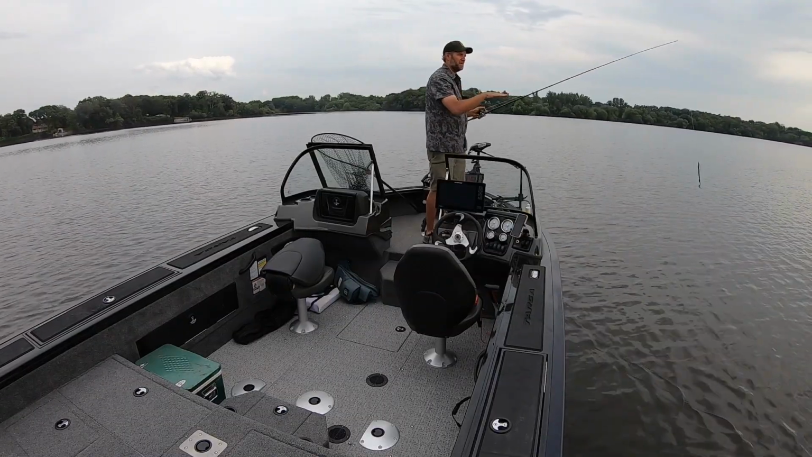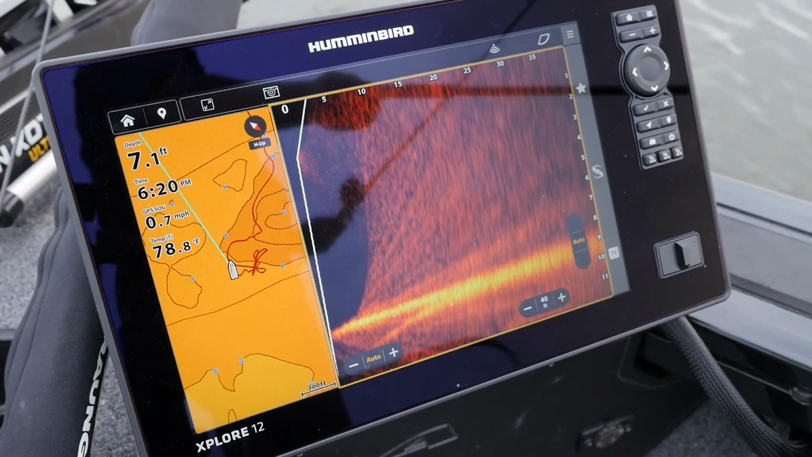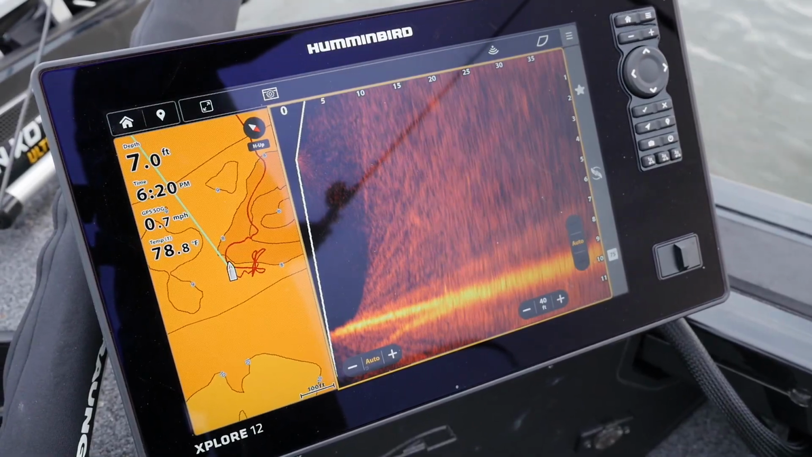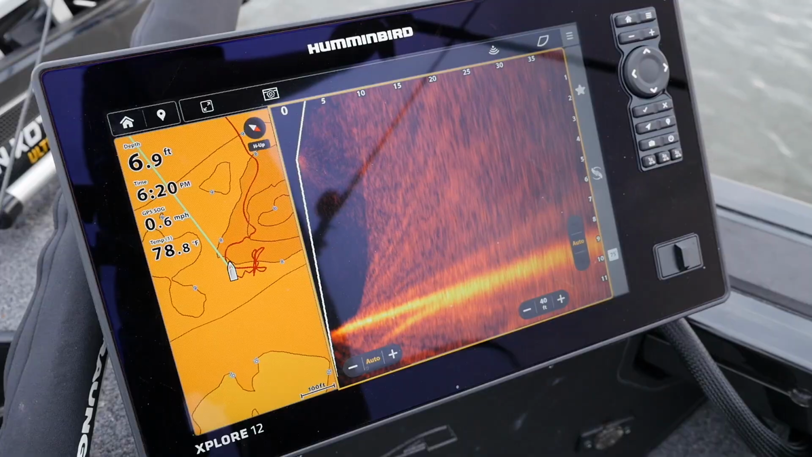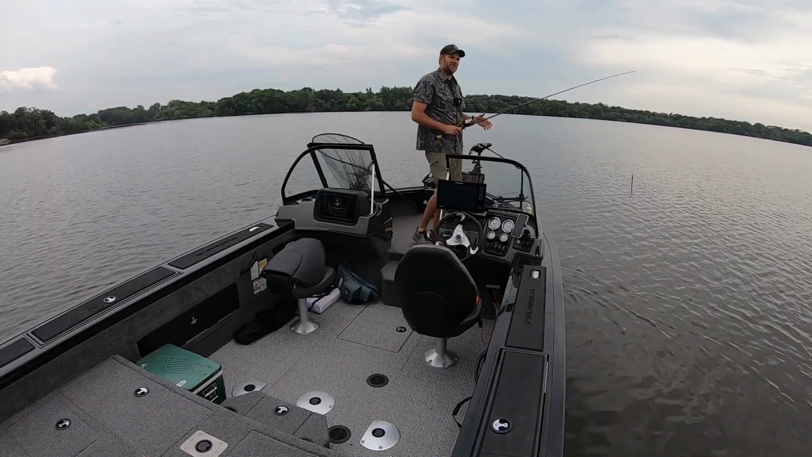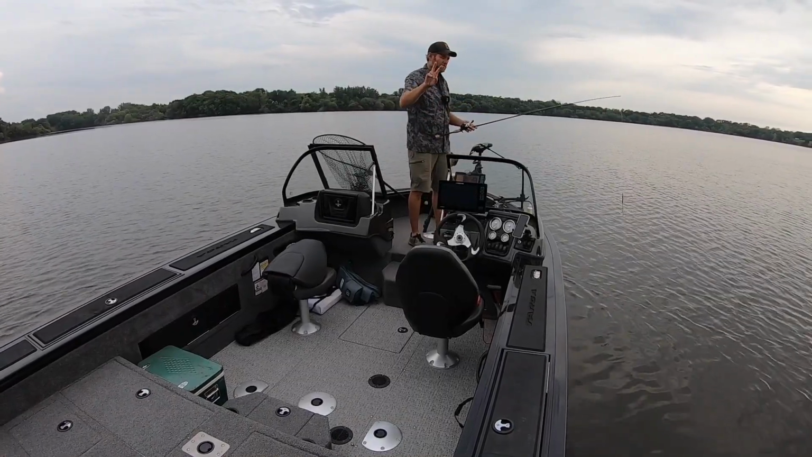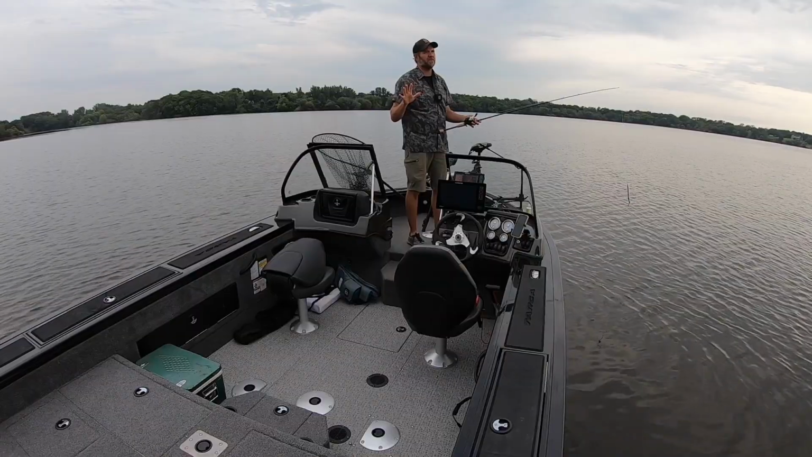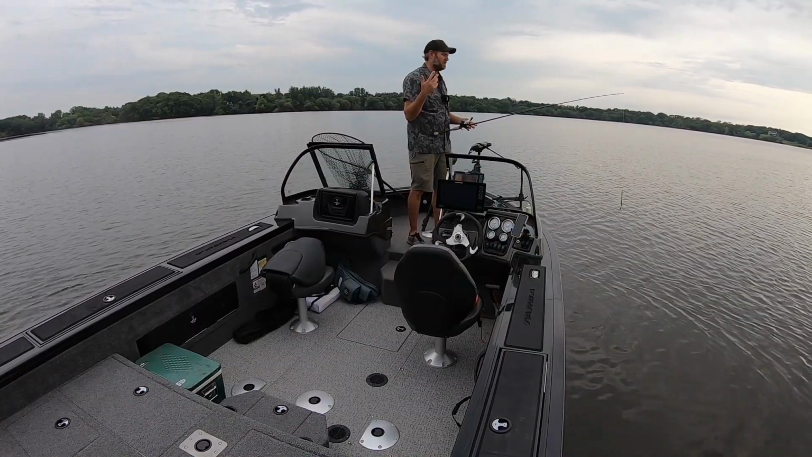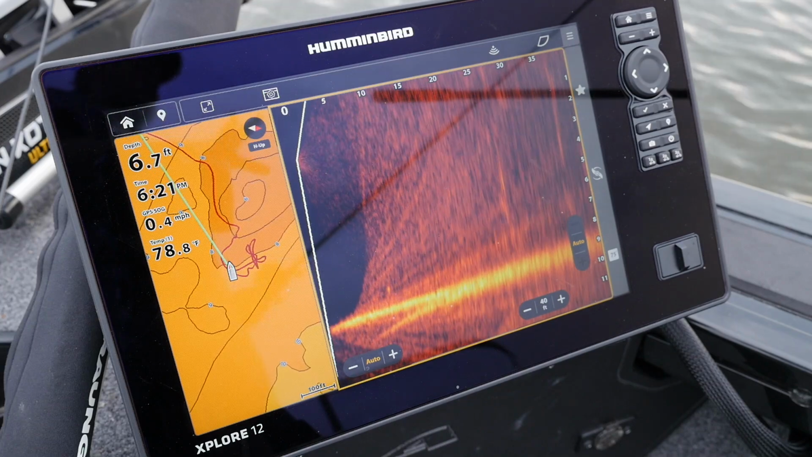scattered coontail. I'm seeing it visually, but I'm also kind of looking for it on the live sonar pole here. So I'm getting used to this Humminbird MEGA Live sonar, MEGA Live 2. It's very important. MEGA Live 1 wasn't really well received. MEGA Live 2, people are liking it much more. So I'm getting used to it. This is new on this boat.